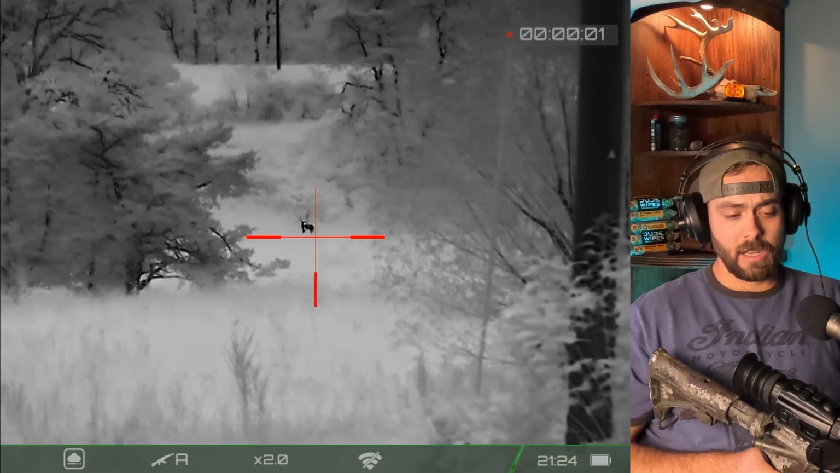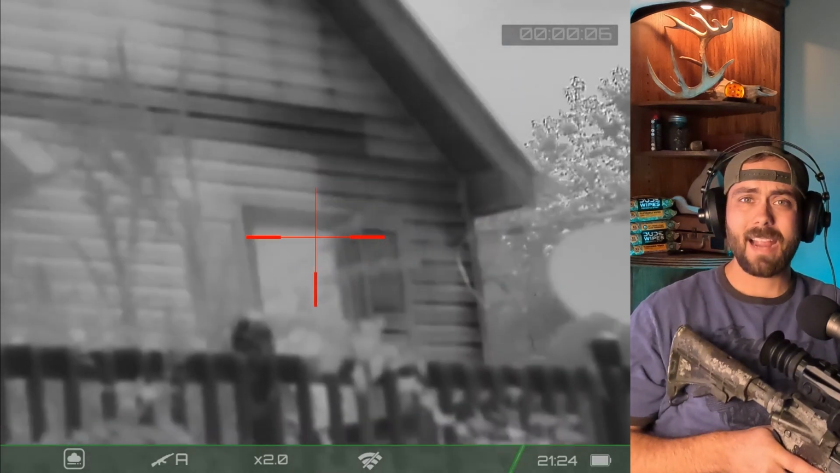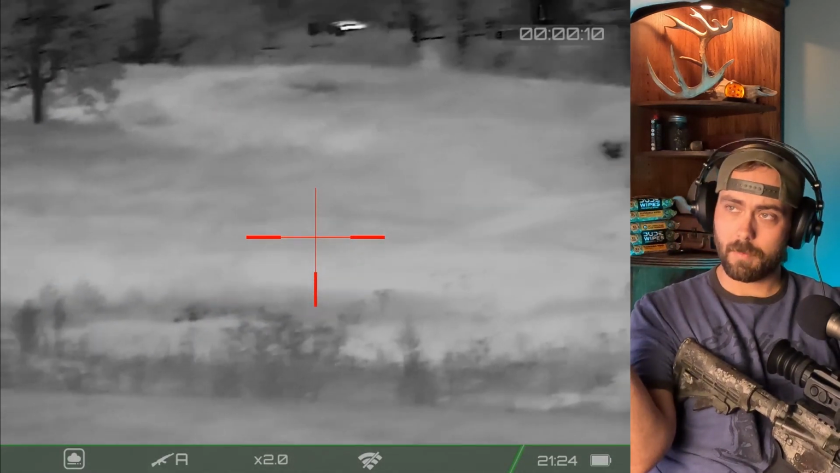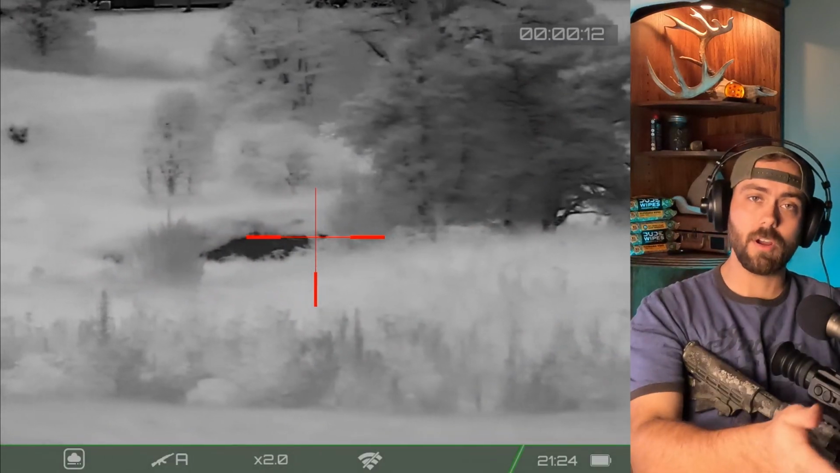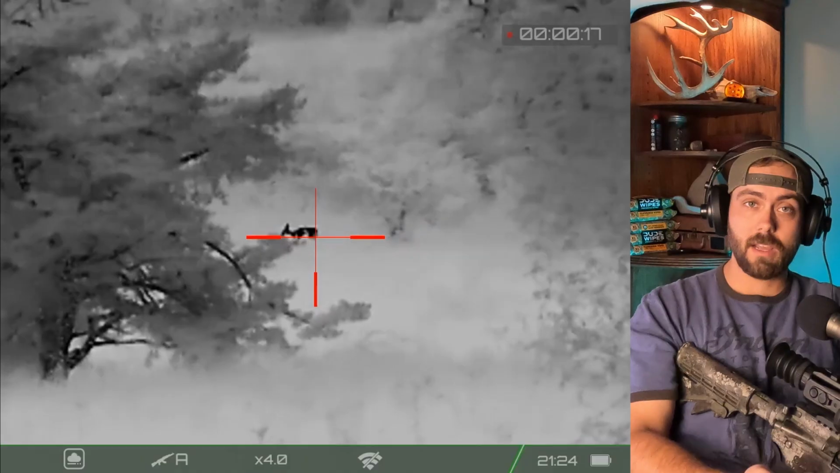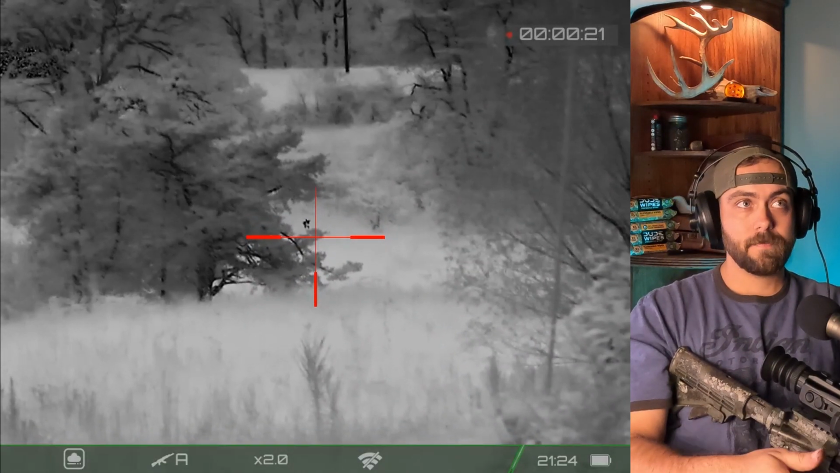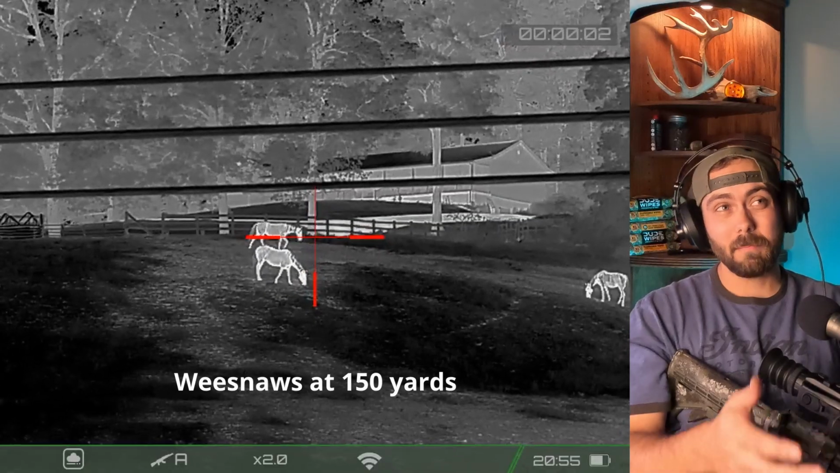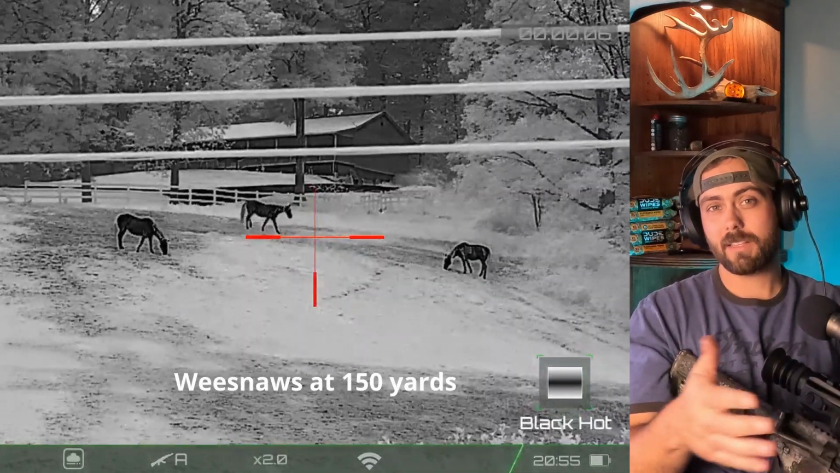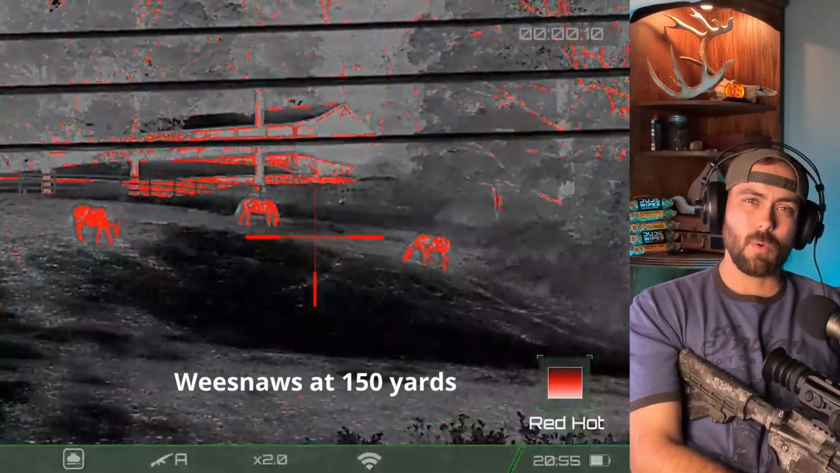You can see one night I went out and seen a deer, and I went back and range found this one. And from the yard up here way down into the field, it's 200 yards on the dot. So that's what you're looking at, a white-tailed deer at 200 yards with this. I personally like the black hot or white hot. I'm not a huge fan of all the other fancy, funky colors. They just, I don't know, it seems like it dips in quality a little bit.